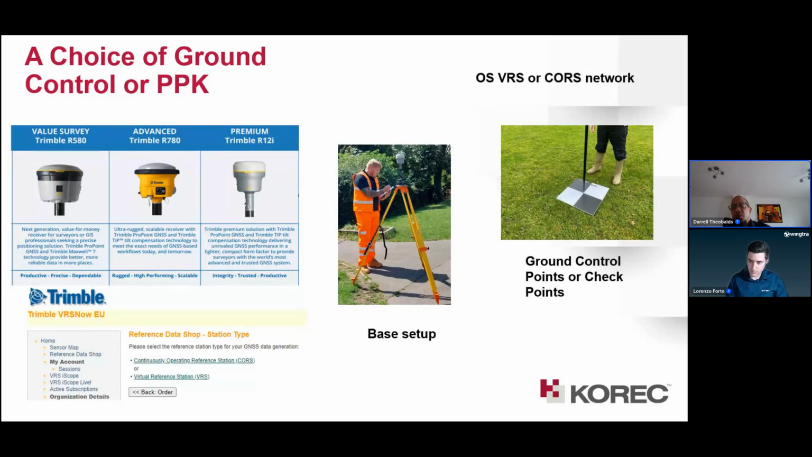These are some examples of receivers that can be used as base stations with us, and a setup of a base station, and then also you have the ground control. But in addition to that, you can log into the Trimble VRS Now network and download the base data at your 1 second interval, and then use that data to correct your points, depending on how far away from the base station you are.